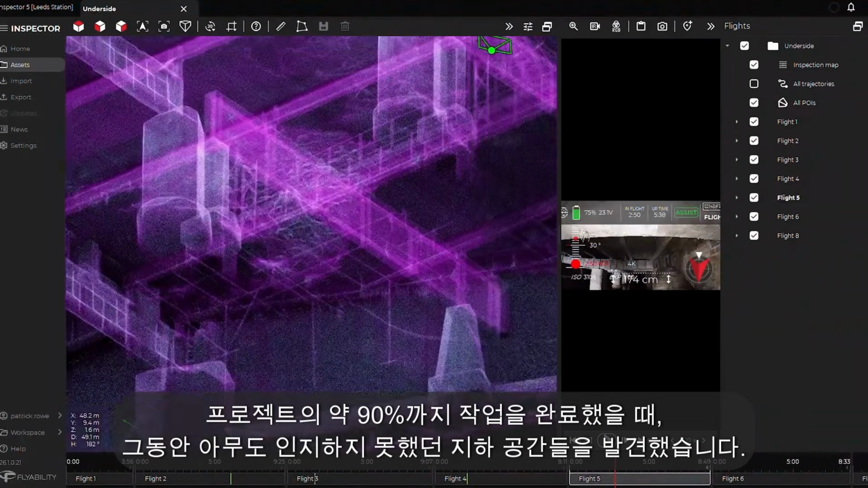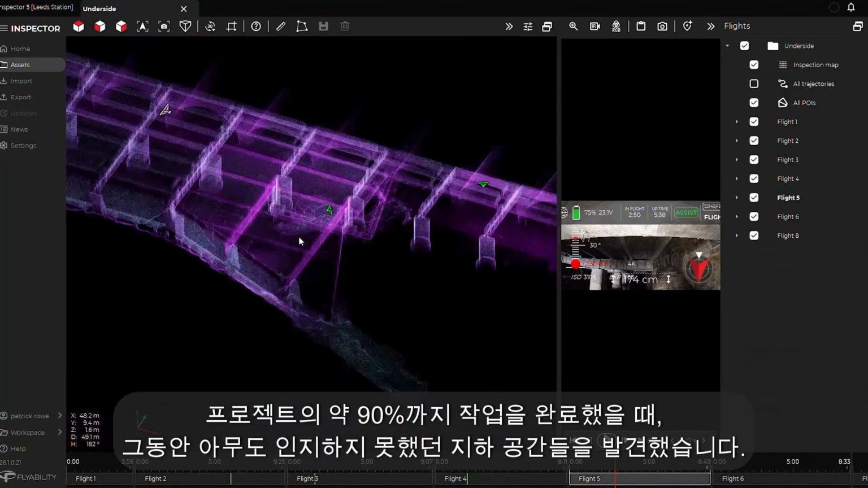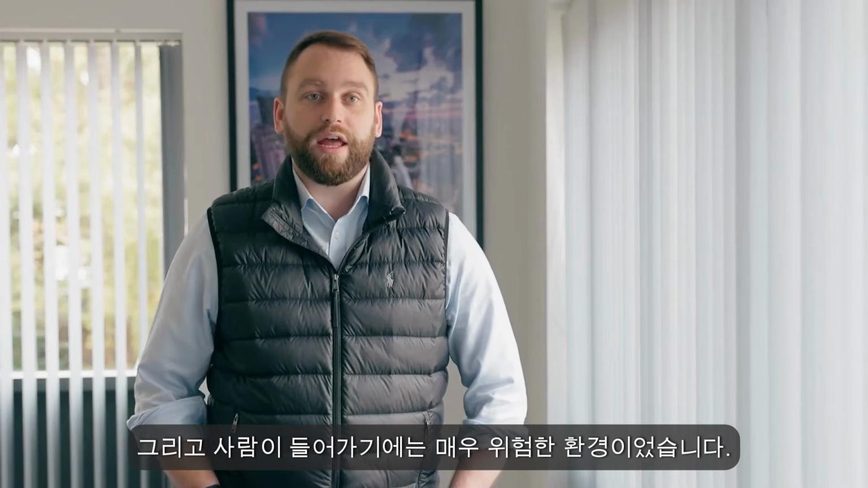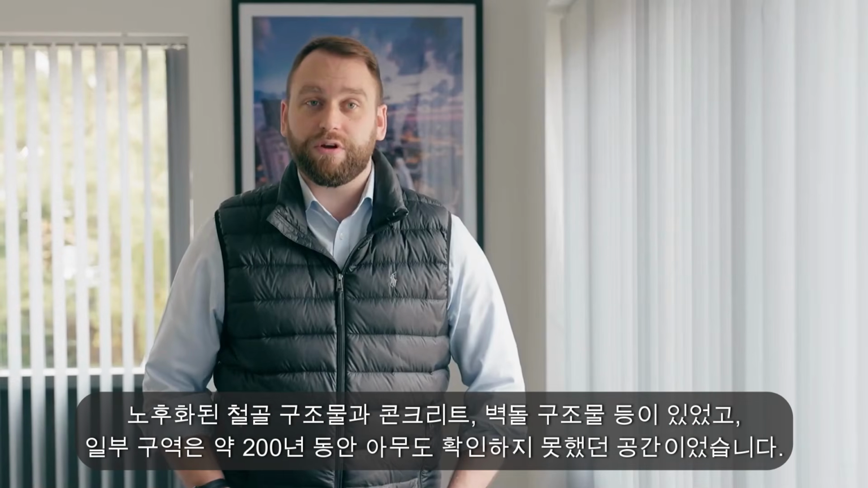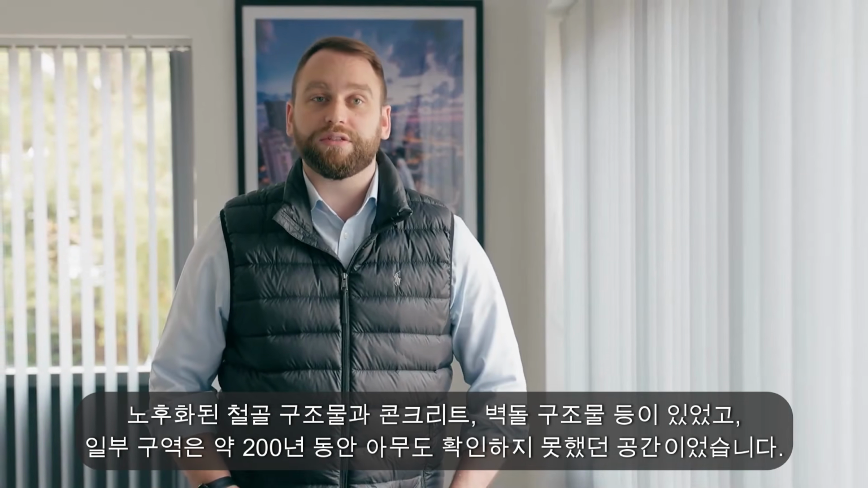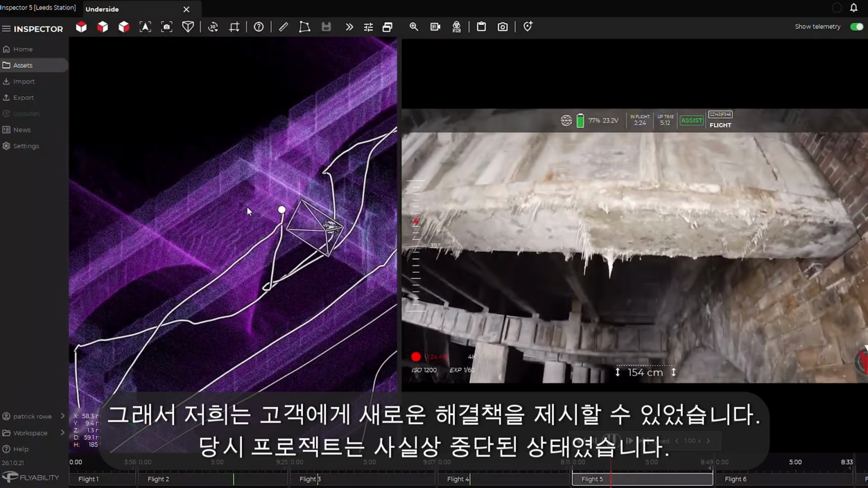We got through 90% of the project and then found these basements that nobody had been aware of, and these were running adjacent to train lines, they were running underneath the structure, and they were hazardous for entry. We had no idea as to the structural condition of them. There was dilapidated steelwork, concrete, brickwork, and areas that hadn't been seen in 200 years. So what this meant was we were able to come up with a solution for the client. The project had effectively stalled.